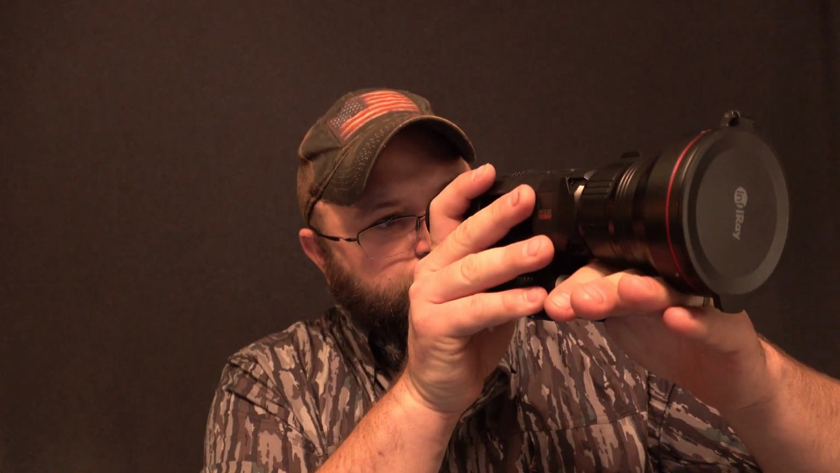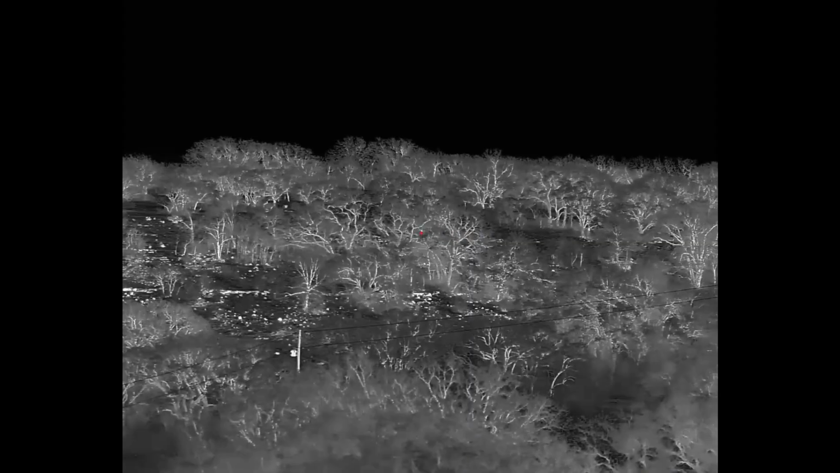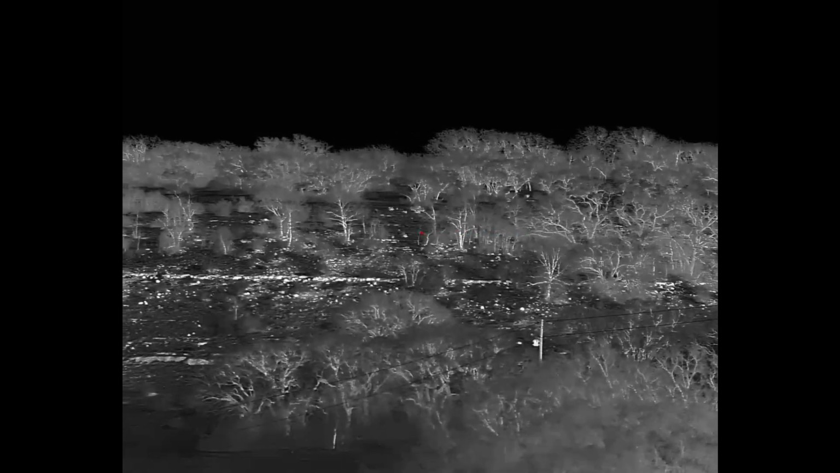If you've looked through other thermal optics, when you get your eyeball up to this one, you're going to feel like you're looking at a big screen TV, because it is like, wow, there is so much picture here to see, and you're just going to kind of like look around because there's a lot there. It is a big screen. It's beautiful, very crisp, wonderful, wonderful screen that you're looking at back here. Again, great job on this.